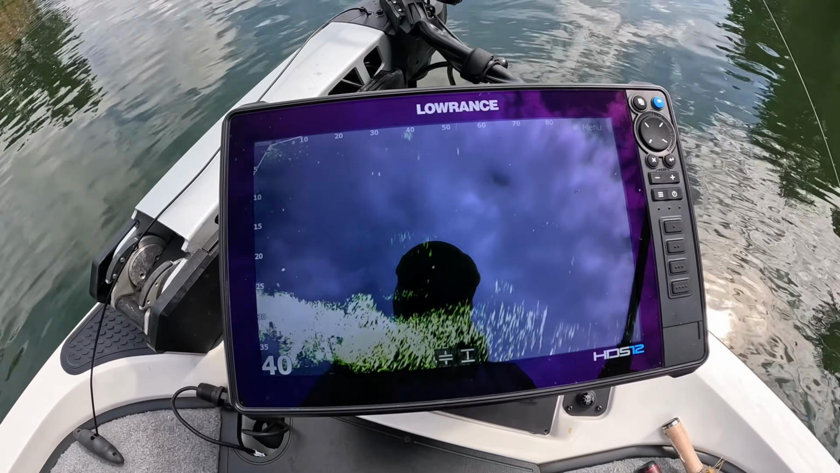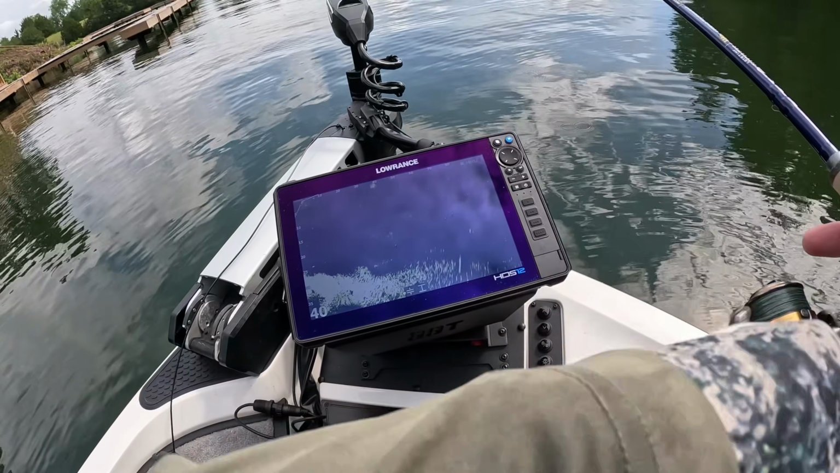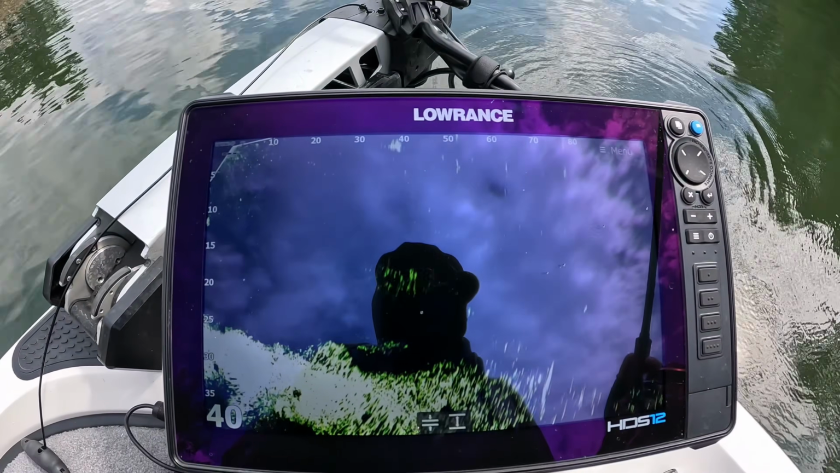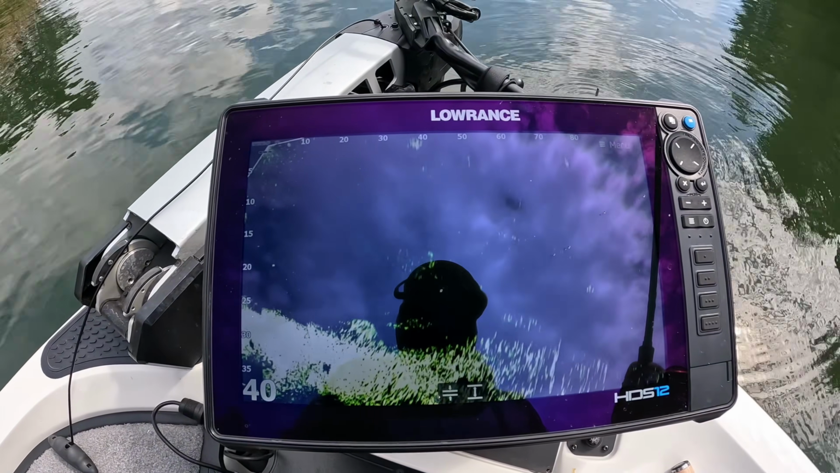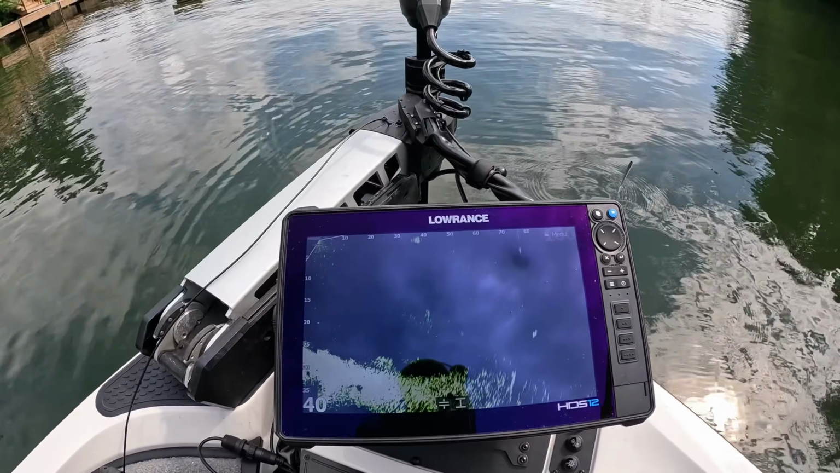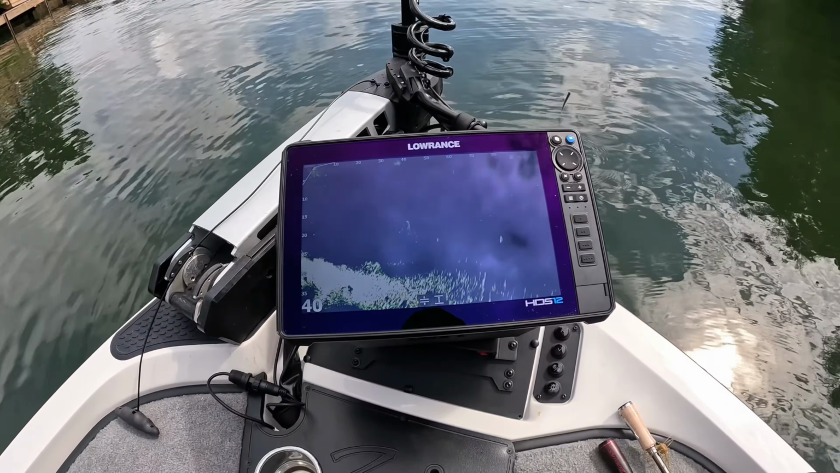You can also track top waters when you do this. You can literally, if you have your contrast up a little bit, or your sensitivity, you can literally see the trail of your top water while you're working it across the surface.